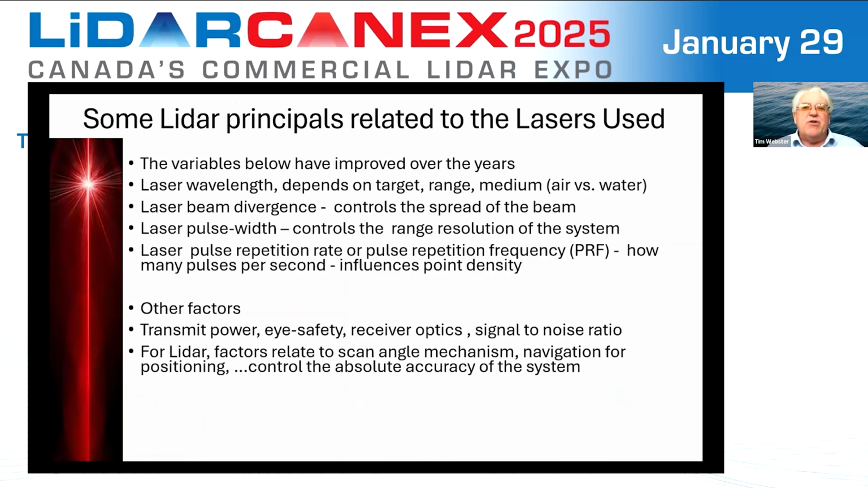Okay, so here's what I want to chat a little bit about. Some LiDAR principles: we sometimes need to think back to the type of lasers we're using and what those lasers are doing. As I mentioned, these variables have improved over the years, but some things I want to chat about today are laser wavelengths that we're using, and that's going to depend on the targets we're trying to survey, the range at which we're trying to survey them, and of course the medium that we're passing through, whether it be air or air and water, etc.